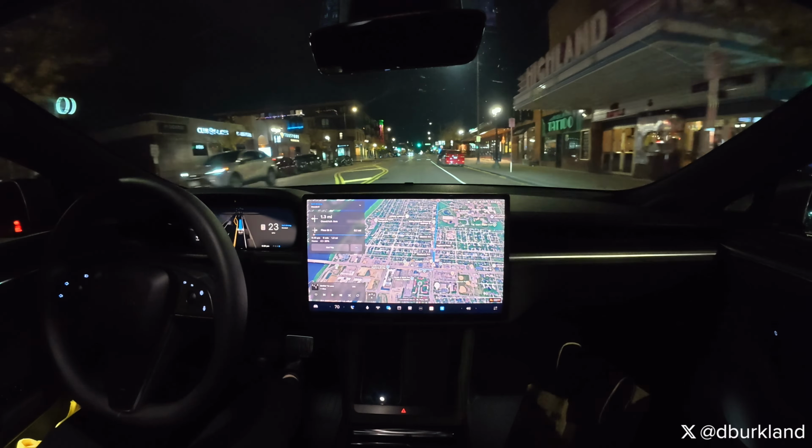Didn't hit the brakes at all. Just slowed down a little bit, and that was it with some regen. Okay, so we're going to make a right turn here, and then we should be at my garage.